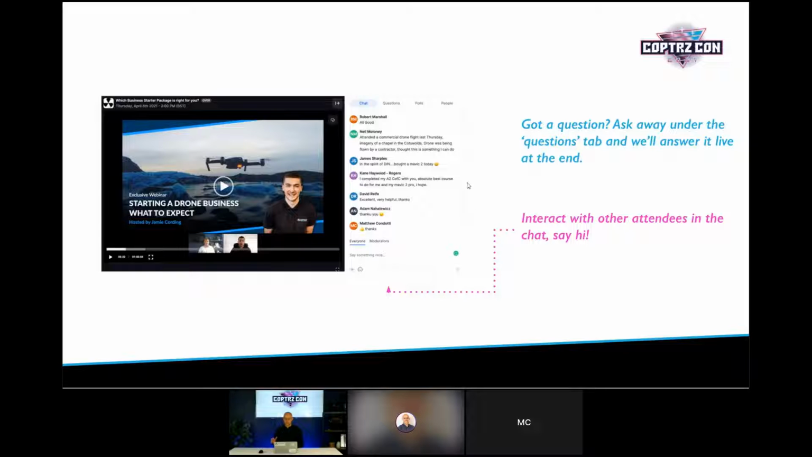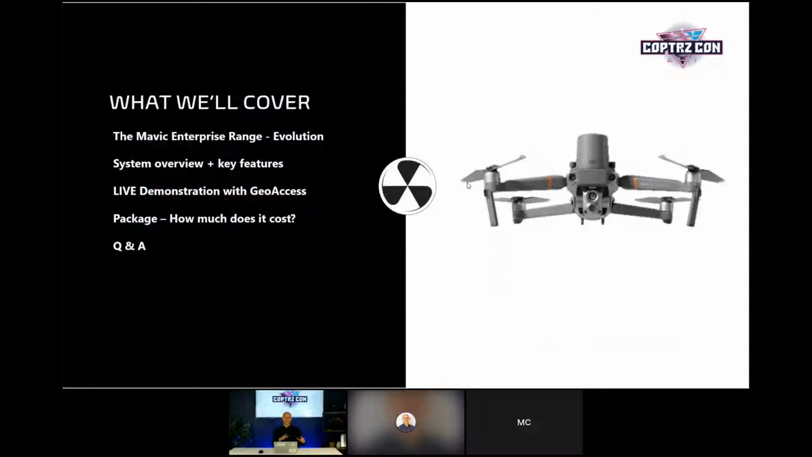Without further ado, just going on to what we'll cover exactly, we're going to go through the evolution of the Mavic, because a lot of people will know the Mavic Pro system. It's been a fan favorite of DJI's for a long time, and how DJI have now moved that into the enterprise section and the industrial side of the drone world. We'll look at the actual system itself, some of the key features, the specs of the cameras, flight times, etc. And then, if all goes well, and I'm hoping that it does, we'll be able to get Mark on to do a live demonstration, stream it, of him actually going out and showing us the equipment on show.